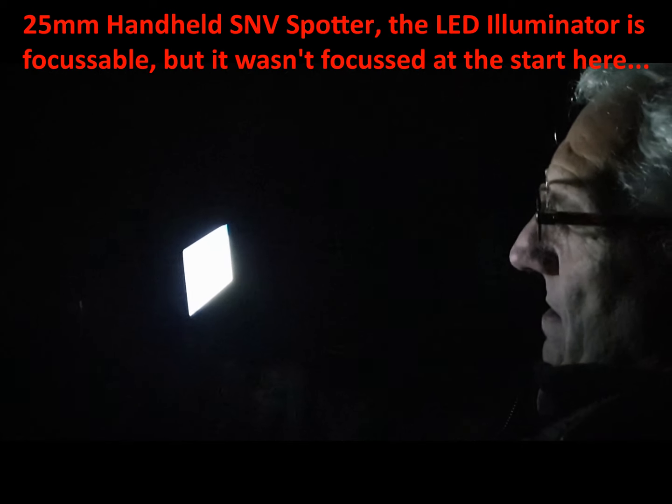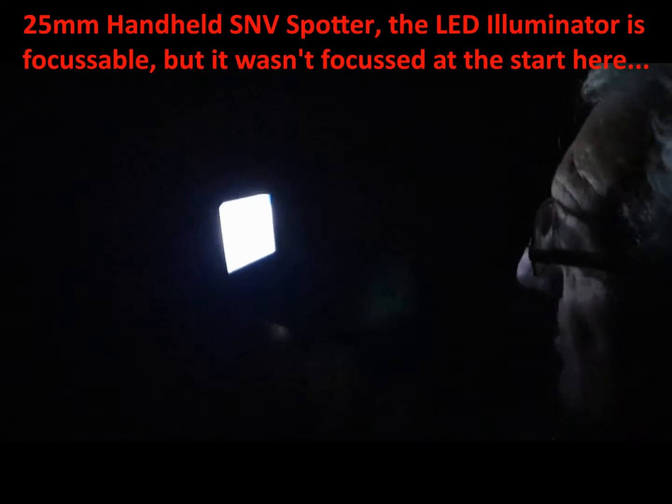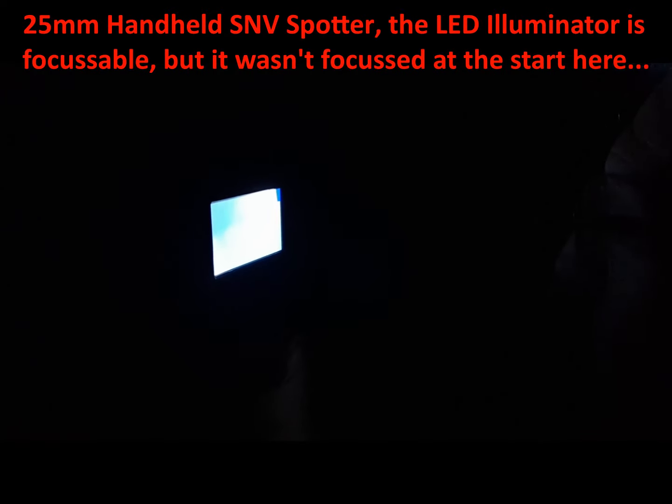Okay, I'm recording now. So, what was that you were just saying, Bruce? This is the little handheld spotter we're testing. The 25mm one. It's thrown a good beam, but the image quality is much poorer than the PARD, primarily because the camera in this spotter is a much lower resolution camera than in the PARD, so the detail is much less. The image is relatively grainy. The screen resolution is probably not as high as the PARD either.